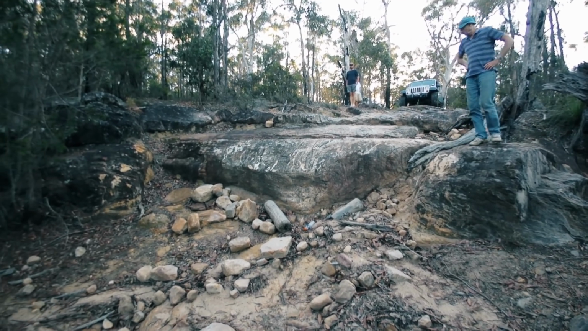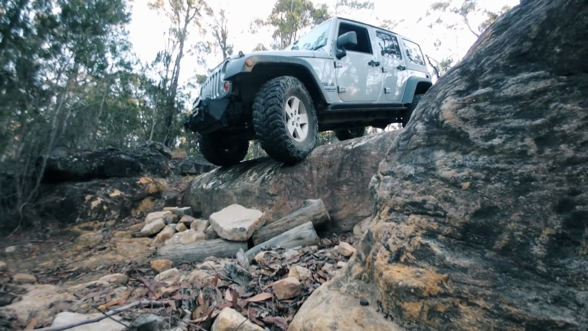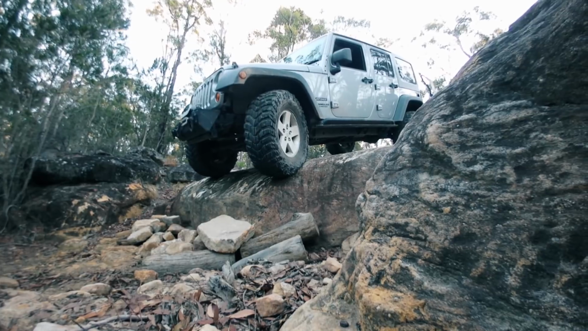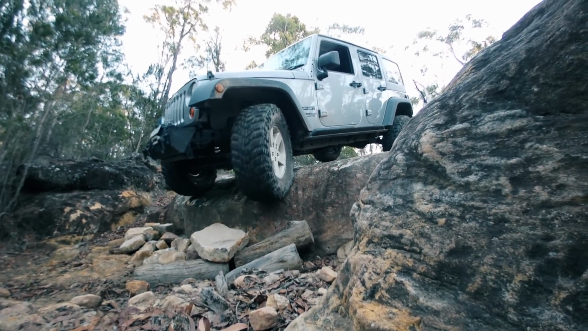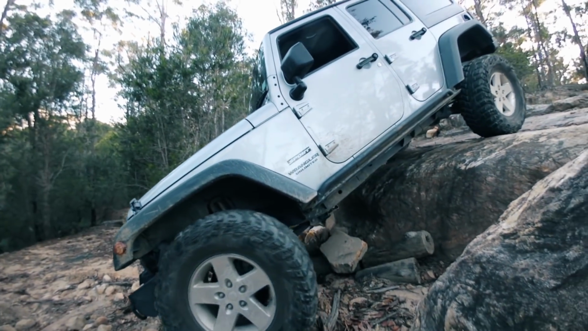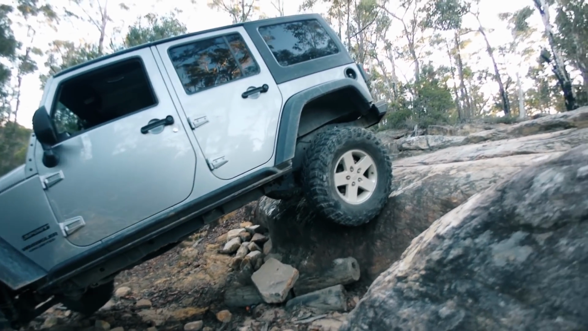Well, I think we all need something to land on. Good. The rear is coming down soon. Slow, slowly.